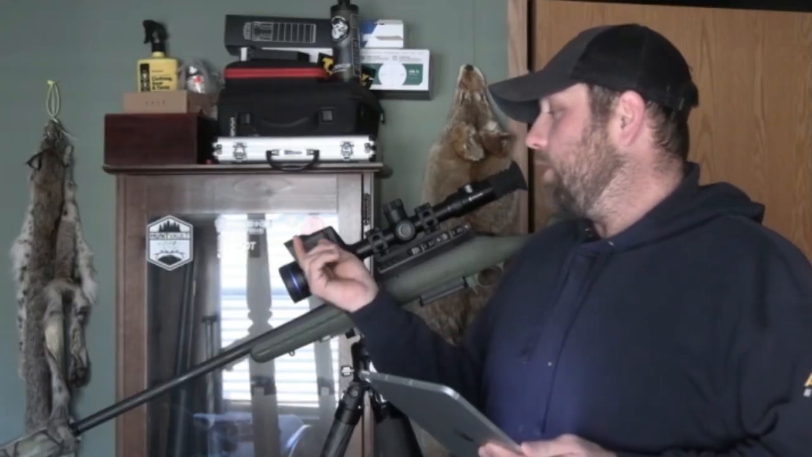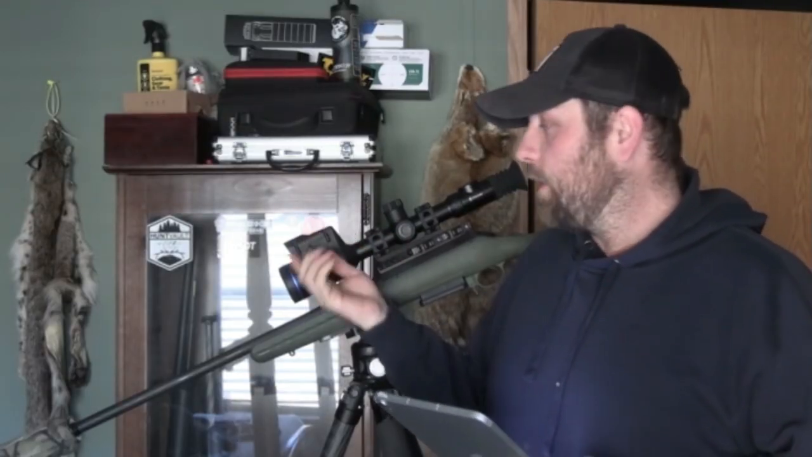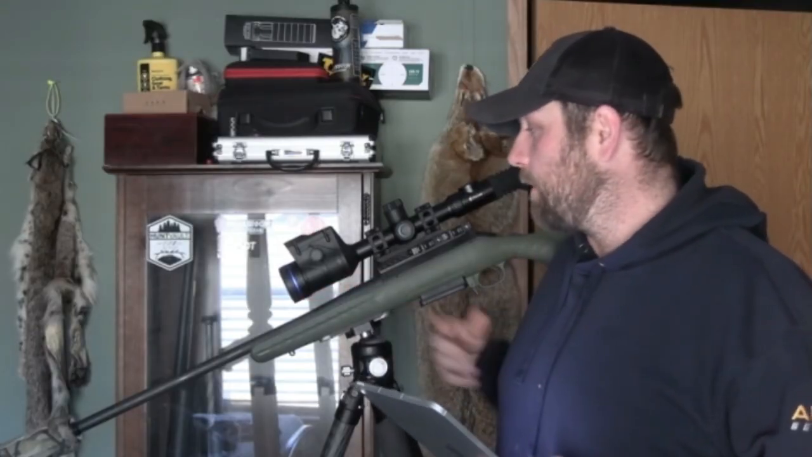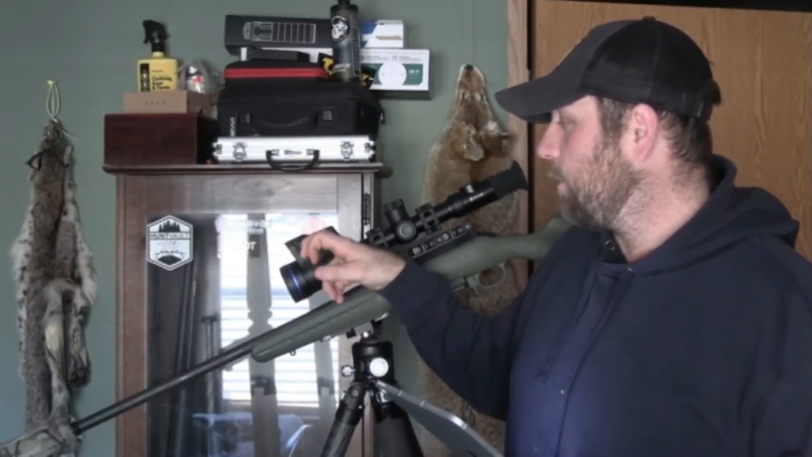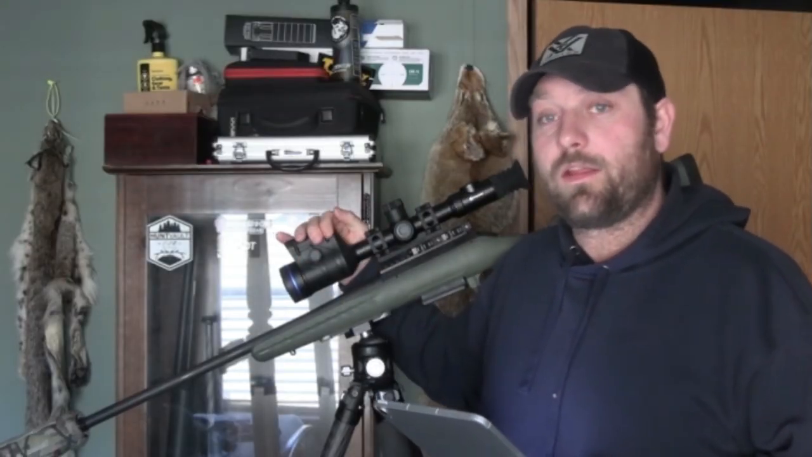Another thing that I do like about the unit itself is the focus ring, or the focus, is ambidextrous. You can do it on either side of this optic. It's on the left and right side. Just using this knob right here, you can do your focus. I do like that quite a bit.